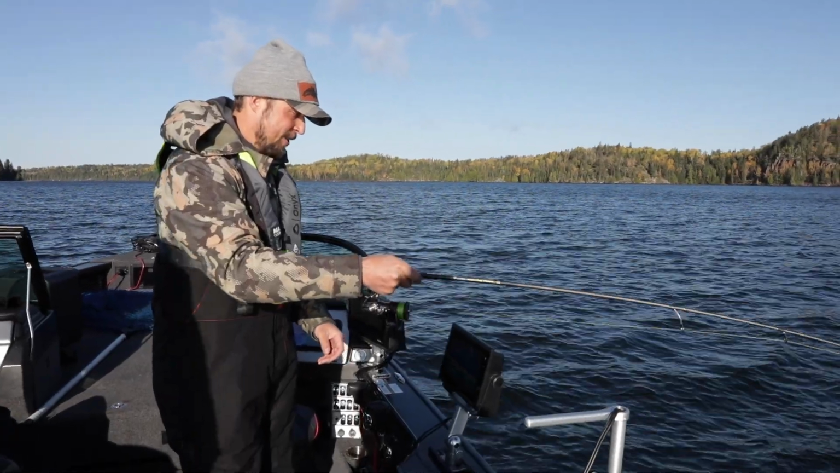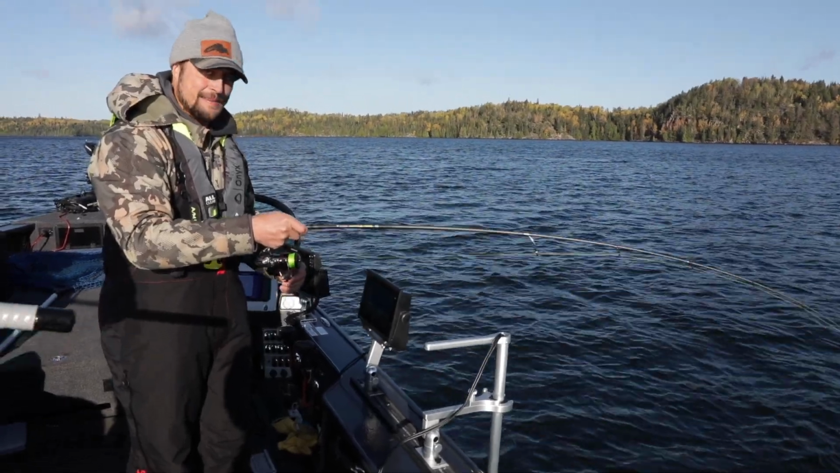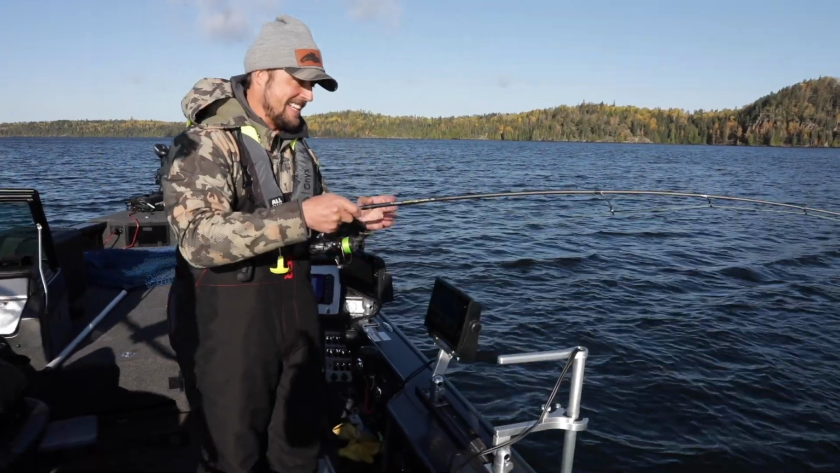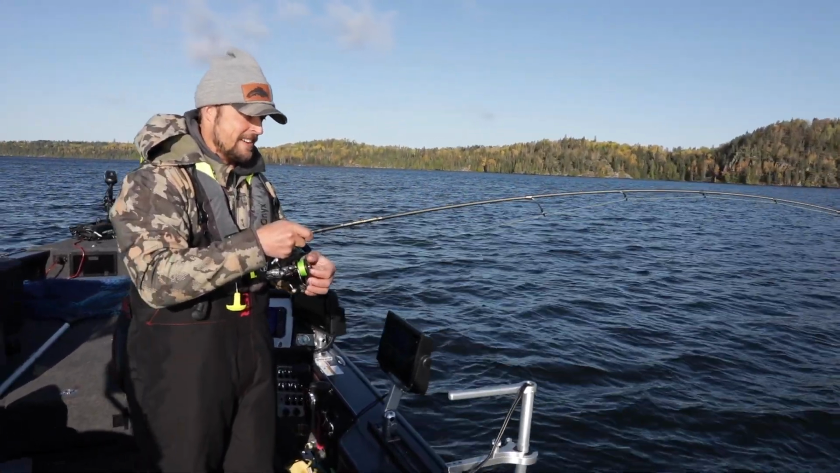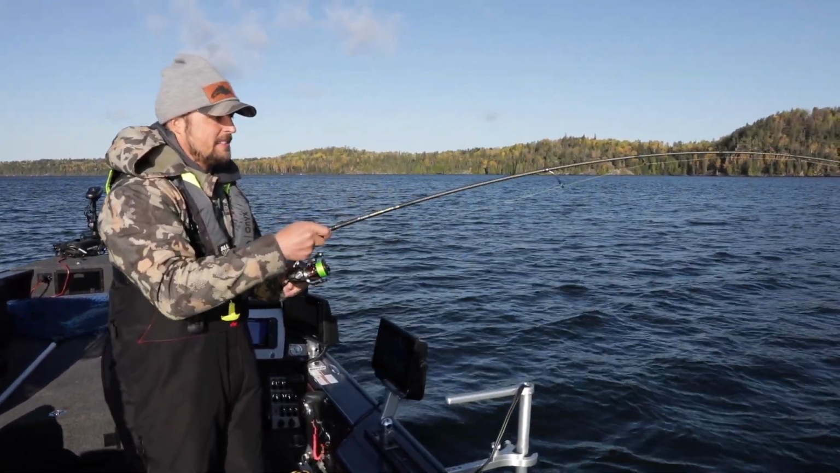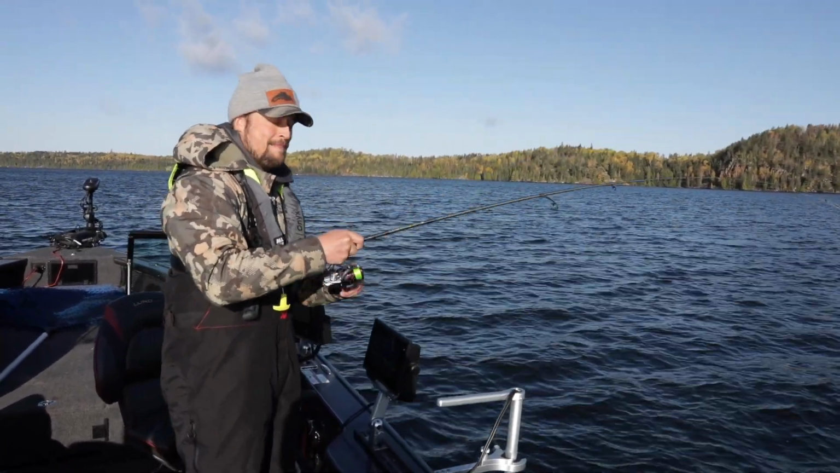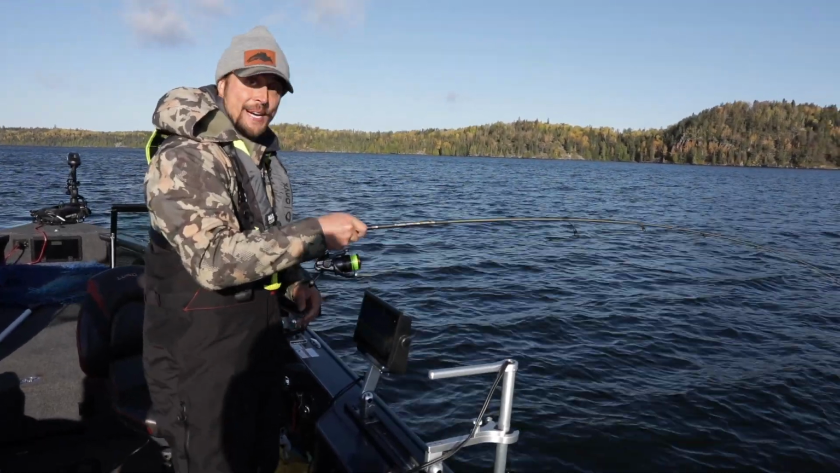Man, that is so cool seeing those things. This is a big fish. Seeing them come in on the live scope like that, that's just something else. This is heavy. This is a heavy fish. Stay buttoned, stay buttoned. Oh, baby. Man, big October walleyes. There's nothing like it. And by big, we mean big.